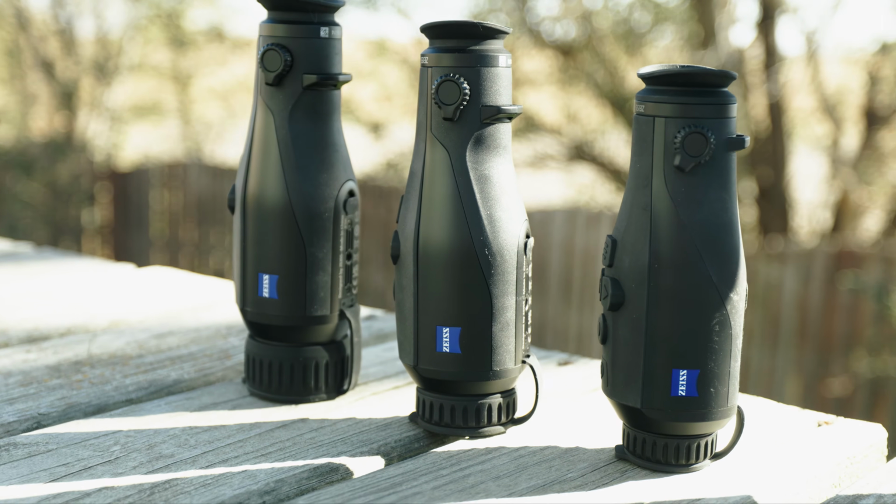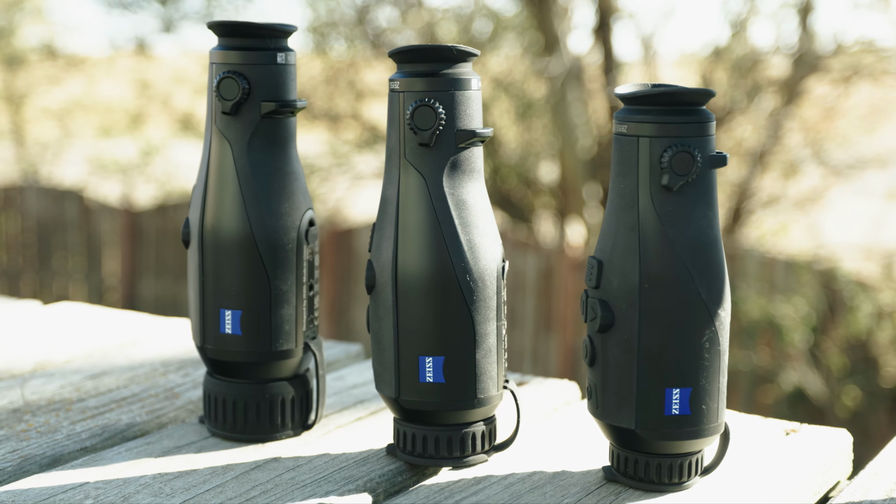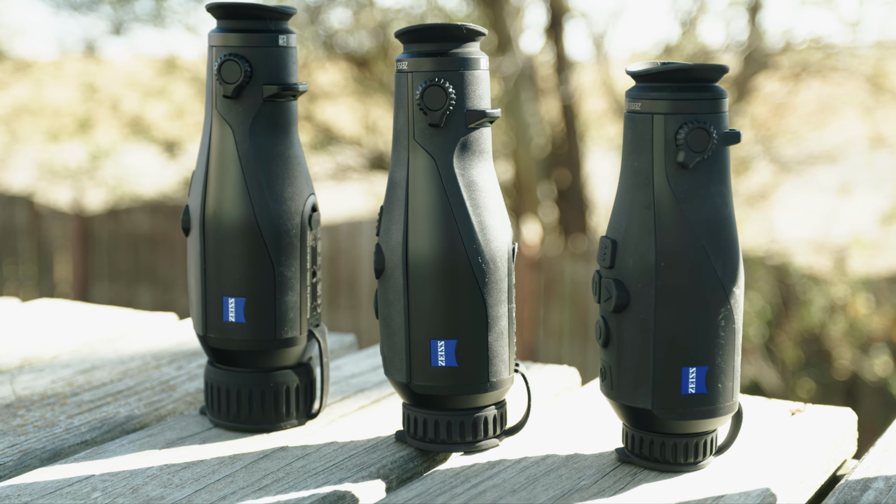I also want to say a big thanks to Zeiss Optics for letting us use this 450 thermal monocular for all of our testing today on all this ridiculous stuff. And the Zeiss thermal, we did a video on it too, and it's just ridiculous. And it shows you a more realistic level of the type of technology you have to defeat when you're trying to not be seen by thermal. But good grief, you're gonna love this. Let me show you the tests.